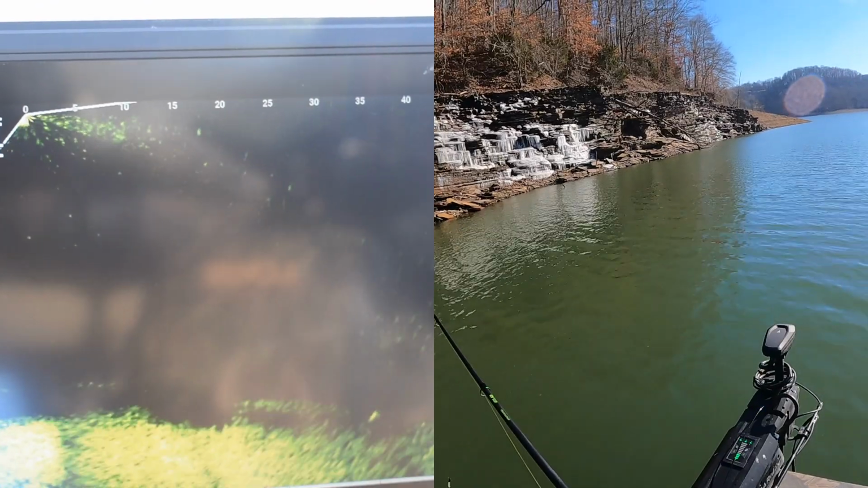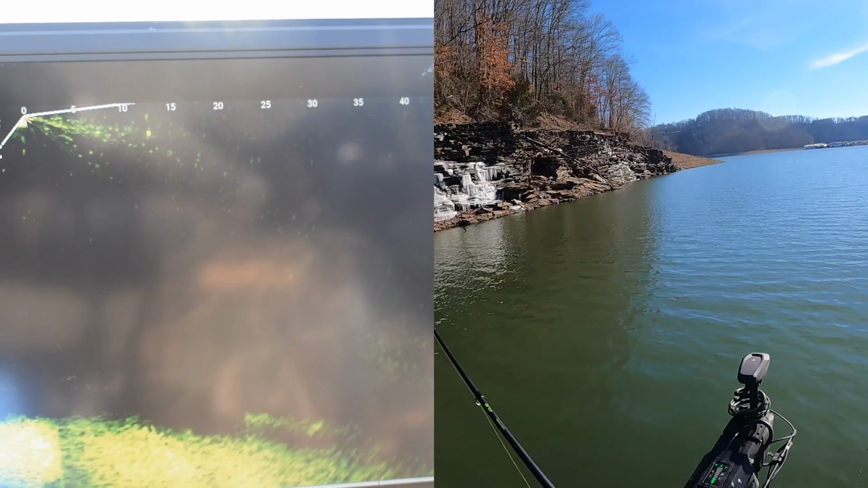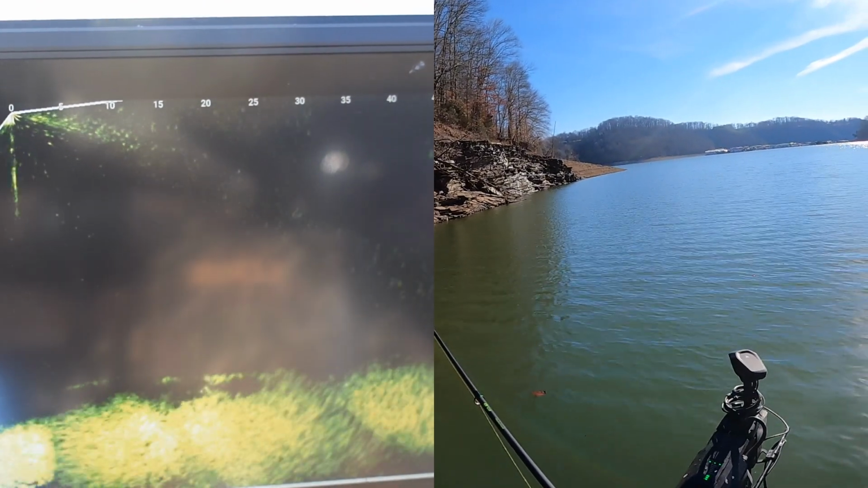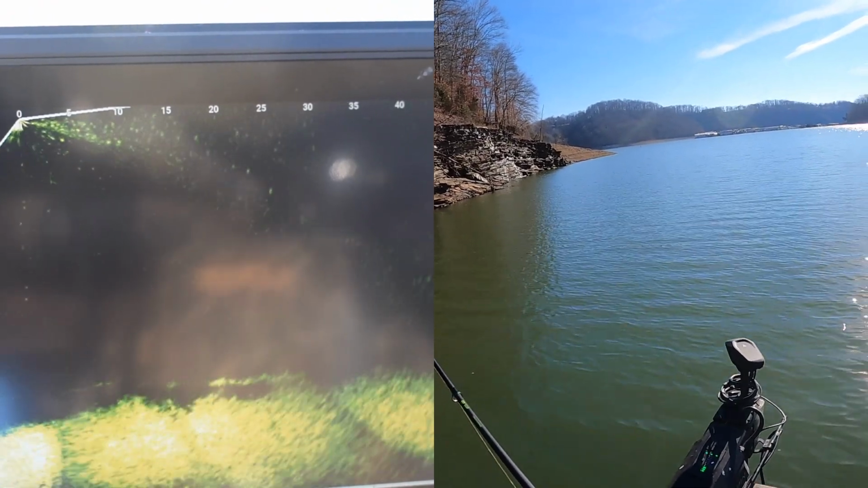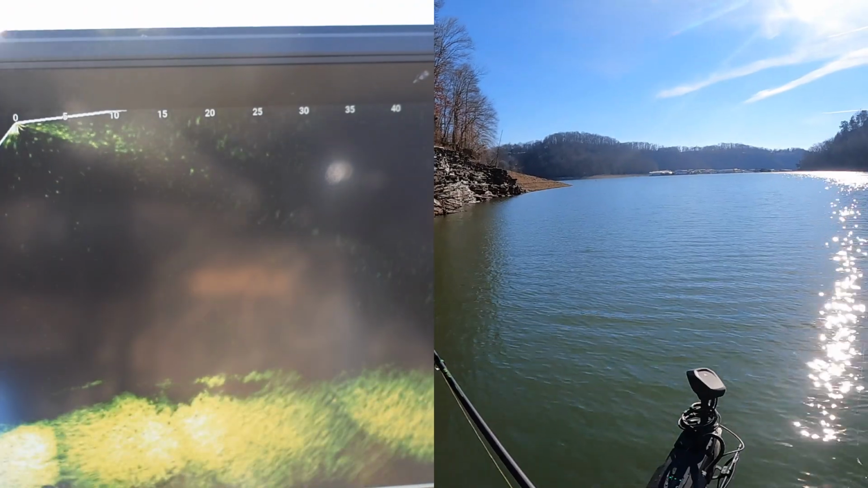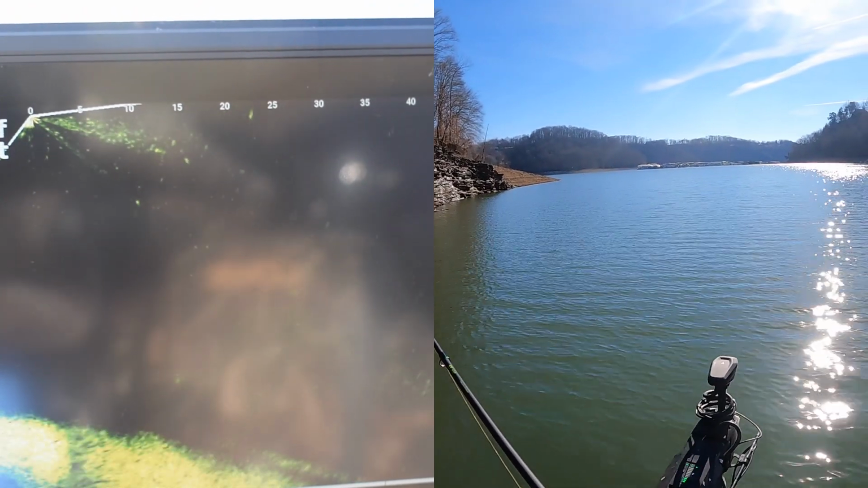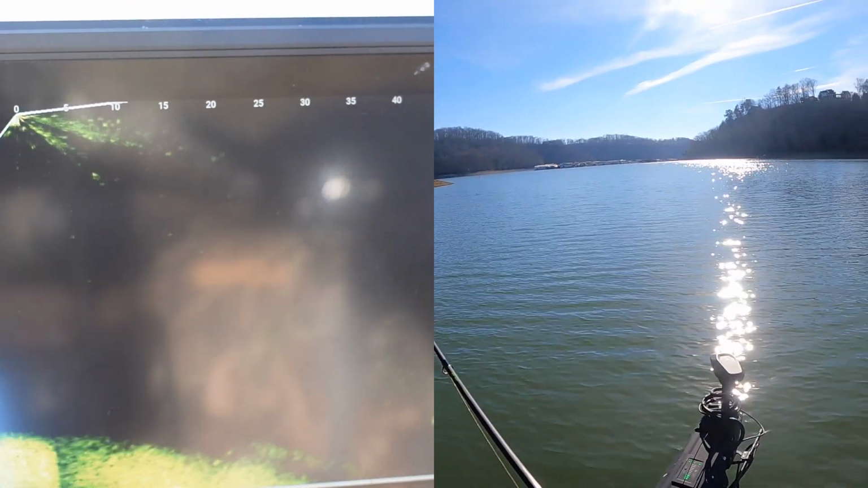The line that we're using is the Strike King Pro Tour 10-pound braid, and I've been using braid for a long time actually, but with the Livescope I really started using it because I could see my line. It was easier. You could find the line with the Livescope and then find your bait.